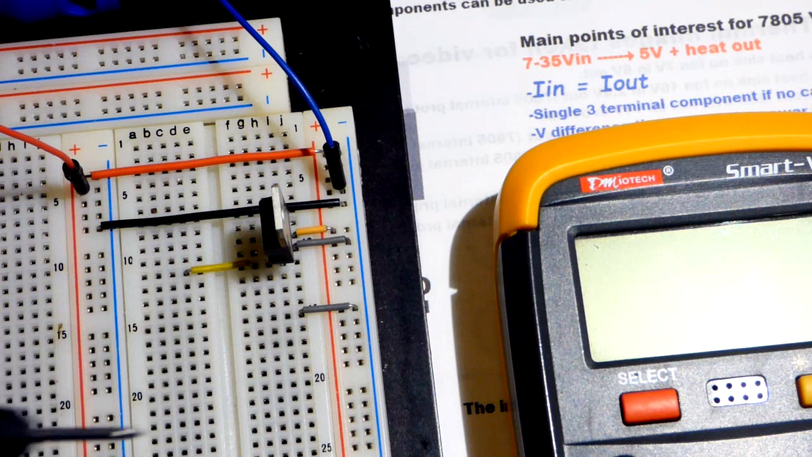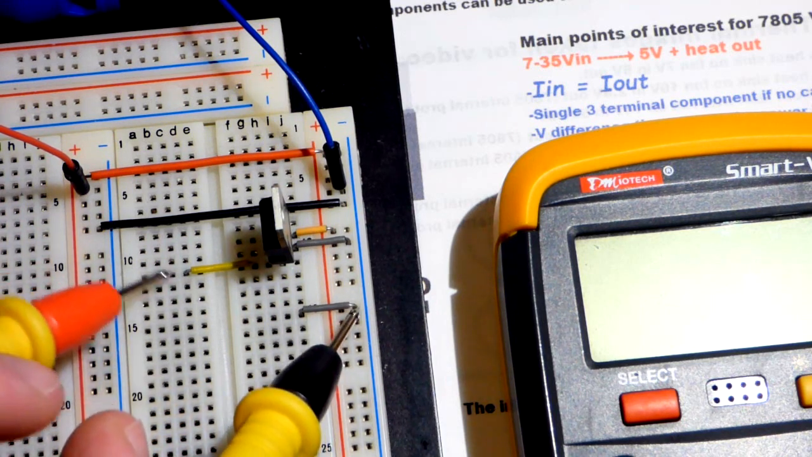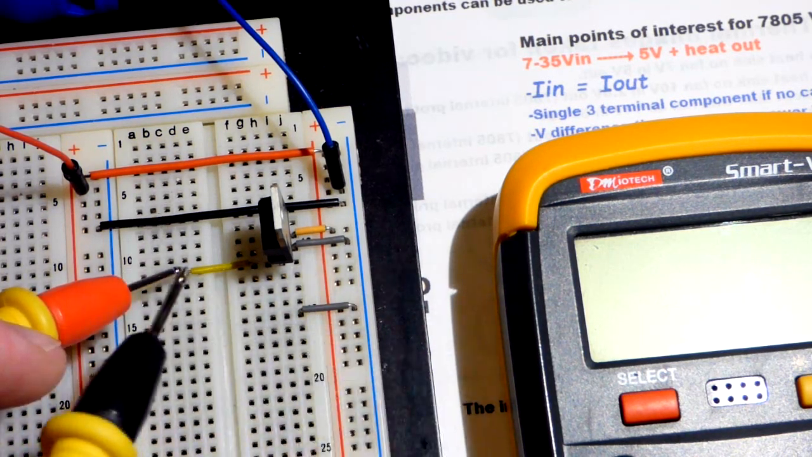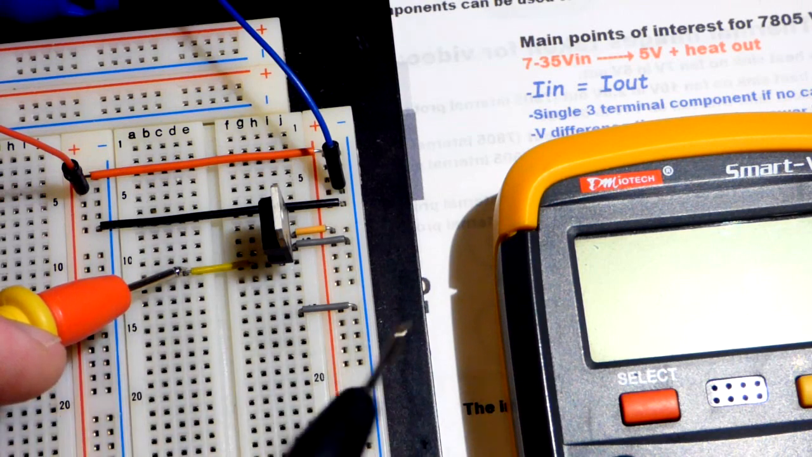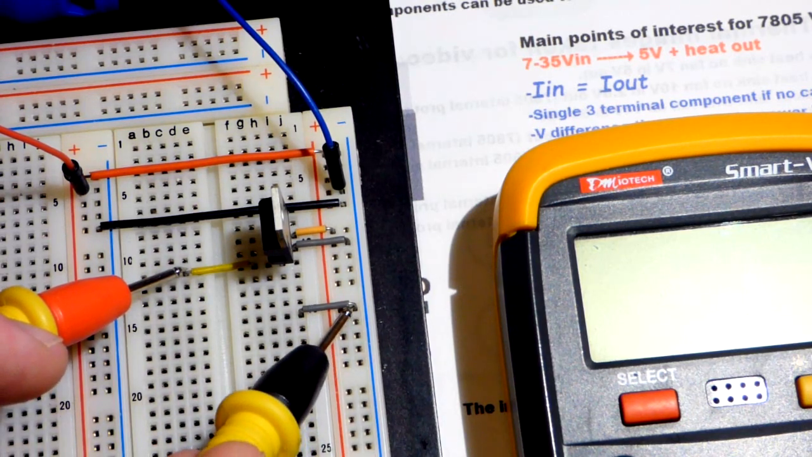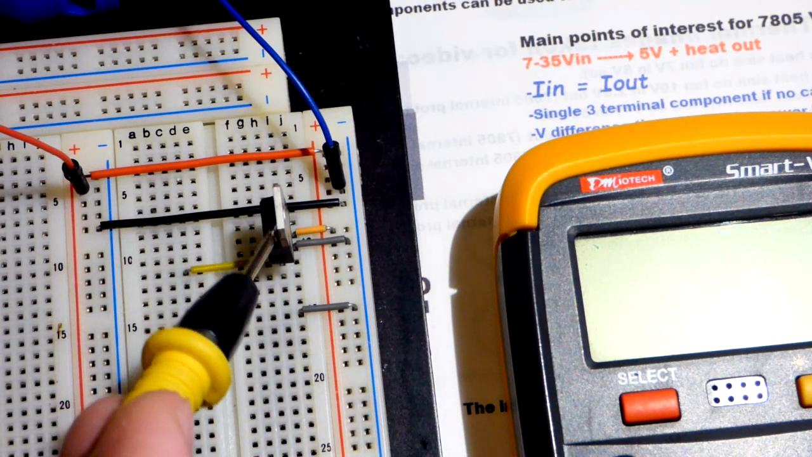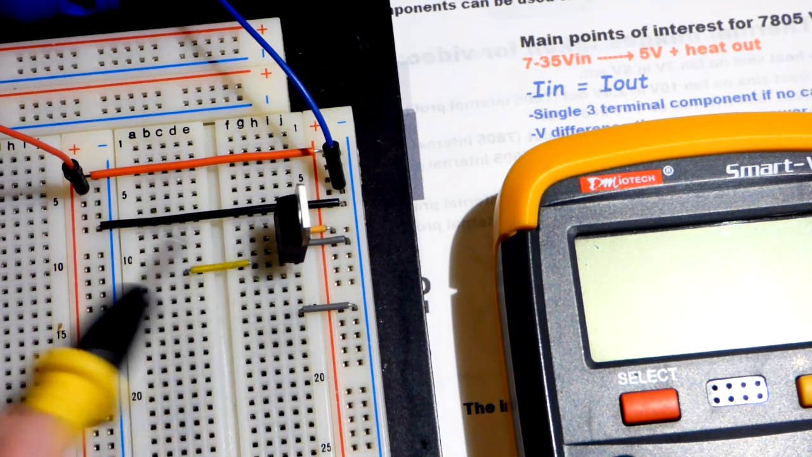So I was only measuring the voltage with the multimeter. It doesn't take much current at all. A tiny trickle, very small amount, has to go through the meter so that it can tell the voltage, but other than that it doesn't really pass any current. So this probably didn't warm up hardly at all.